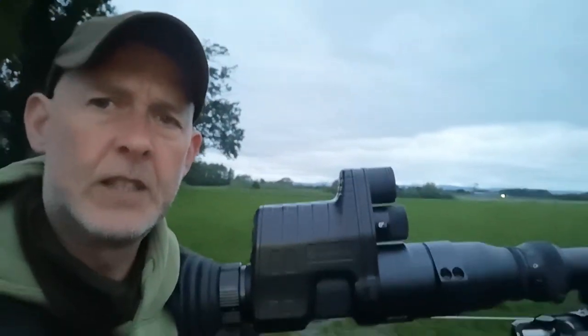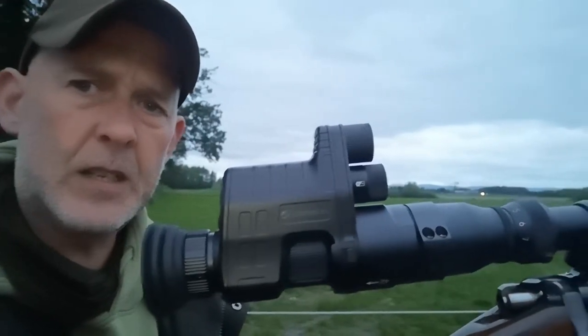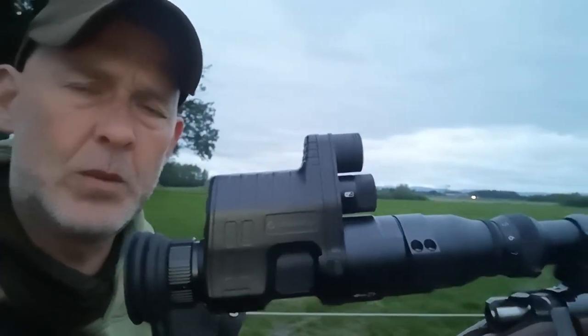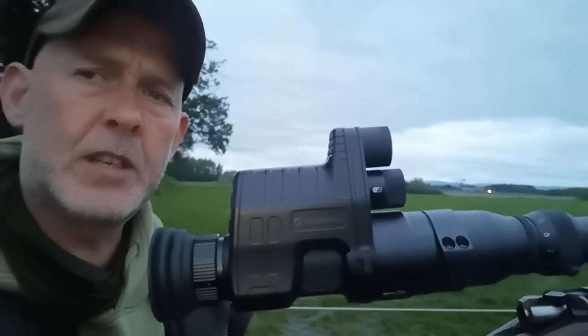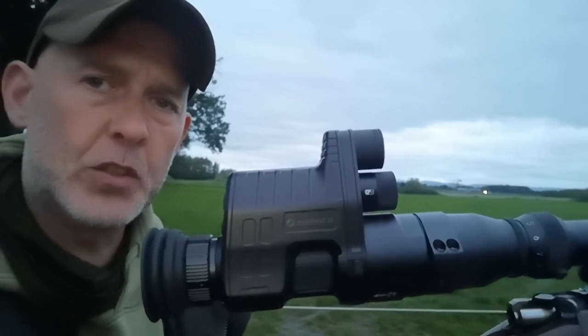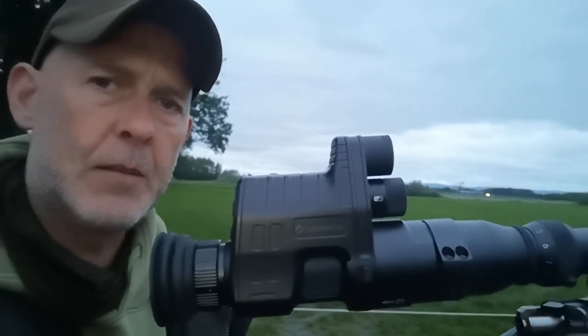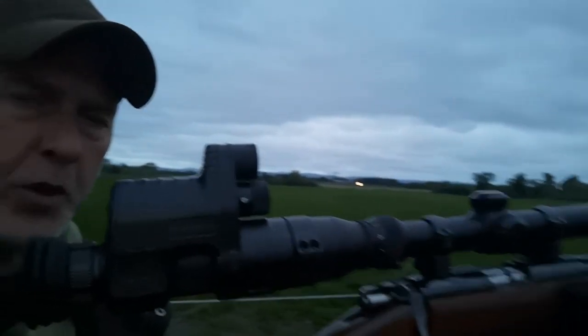Okay, I've got the little Oneleaf NV100 on the back of my CZ 22, and I've just had a few shots at a steel target, and it looks pretty clear through the scope. Hopefully the footage looks just as good. This is a fixed scope. It's got no parallax on it.